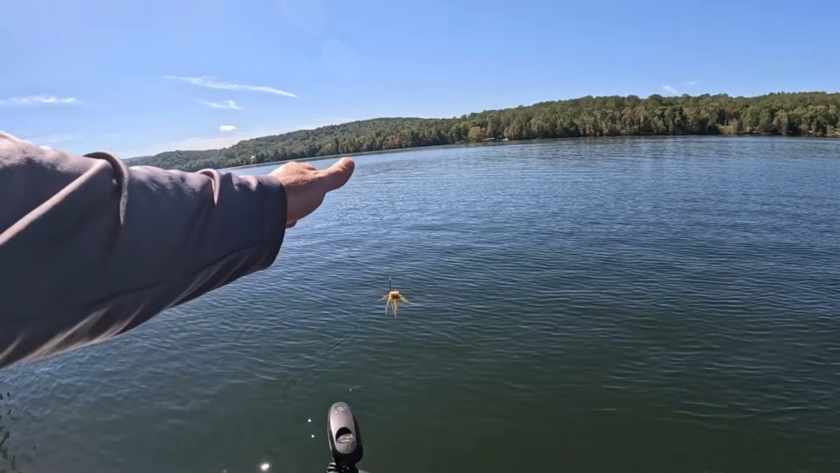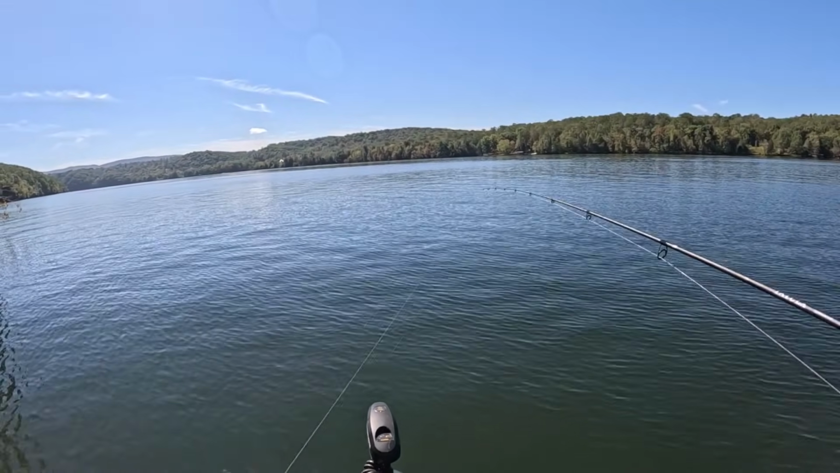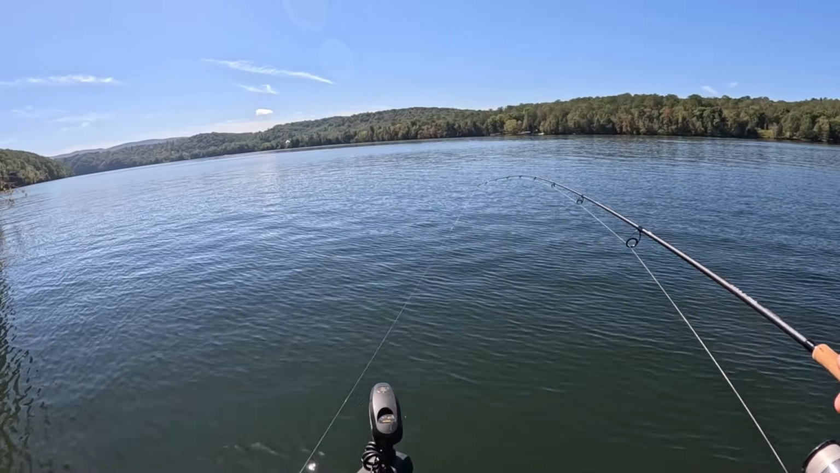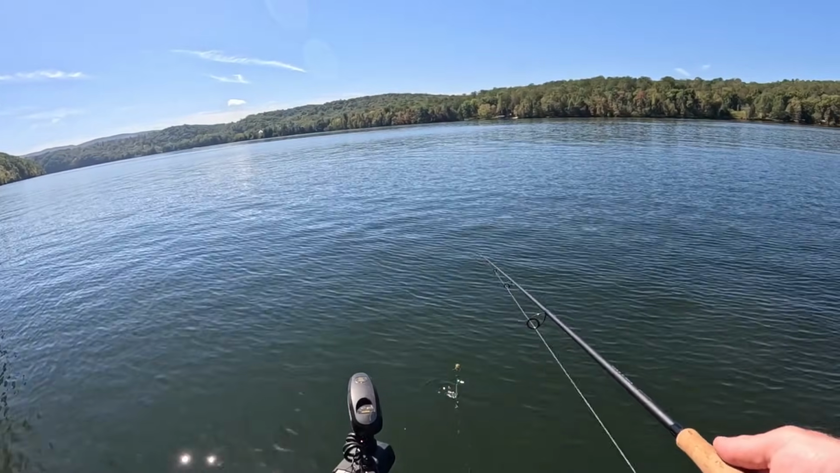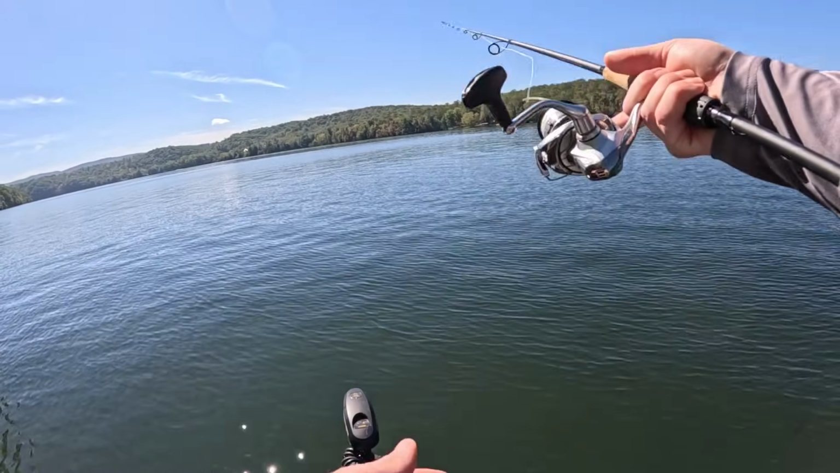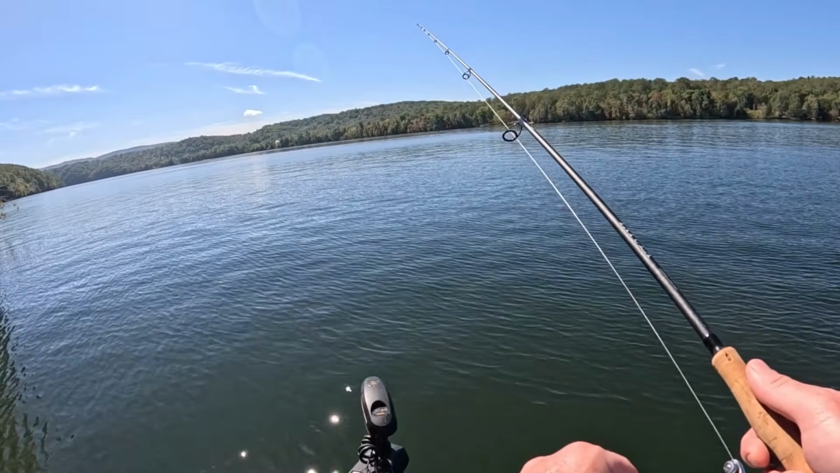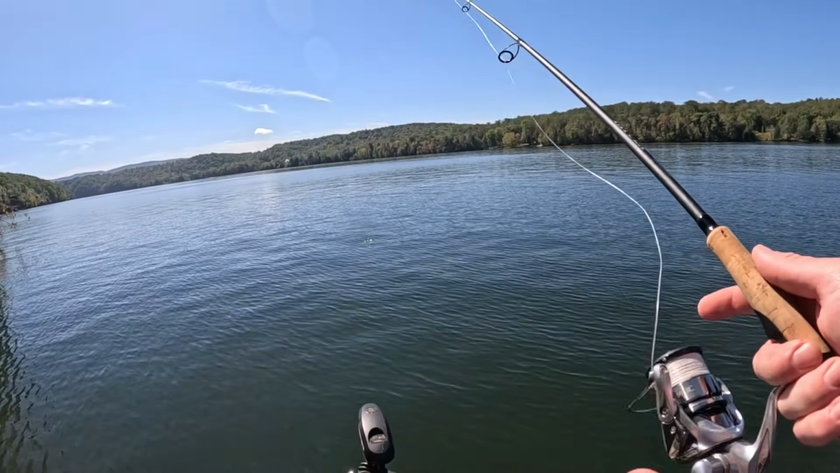And I use a short leader because it's extremely difficult to cast even with a longer rod. But if you can keep your FG knot or whatever kind of knot you tie out of your reel, you'll be able to cast it a lot easier like that. I mean, that's a nice long cast for a dice bait. But that's a 3000 Shimano, so it's